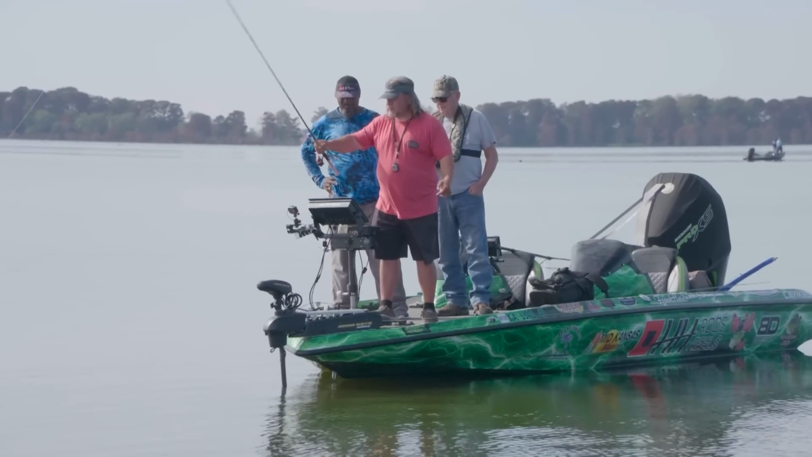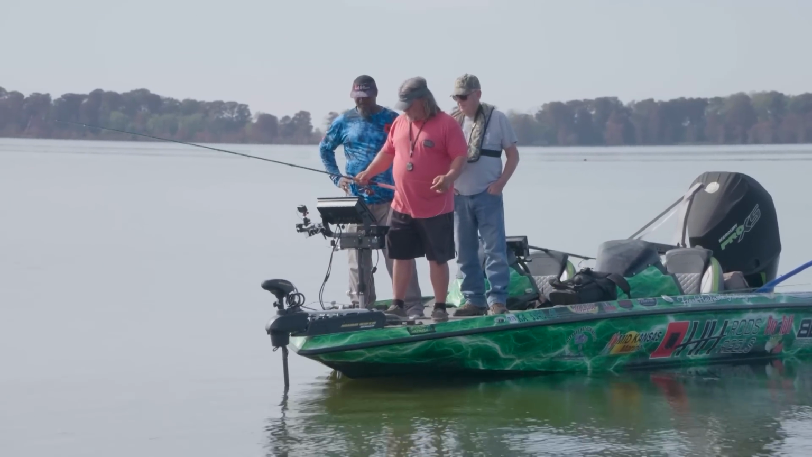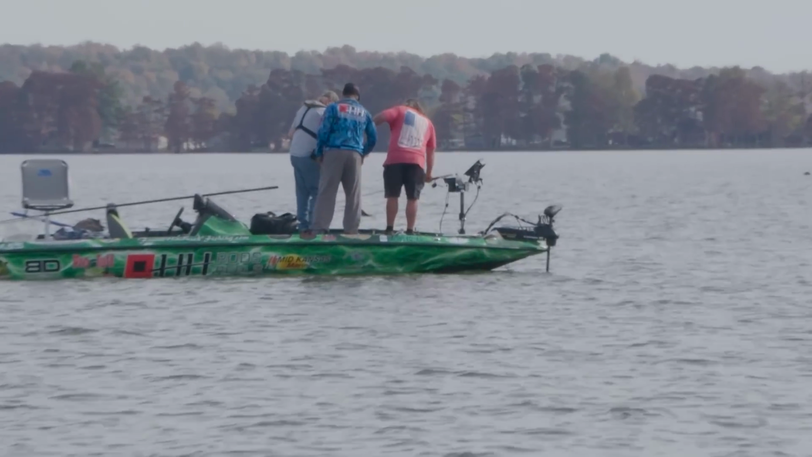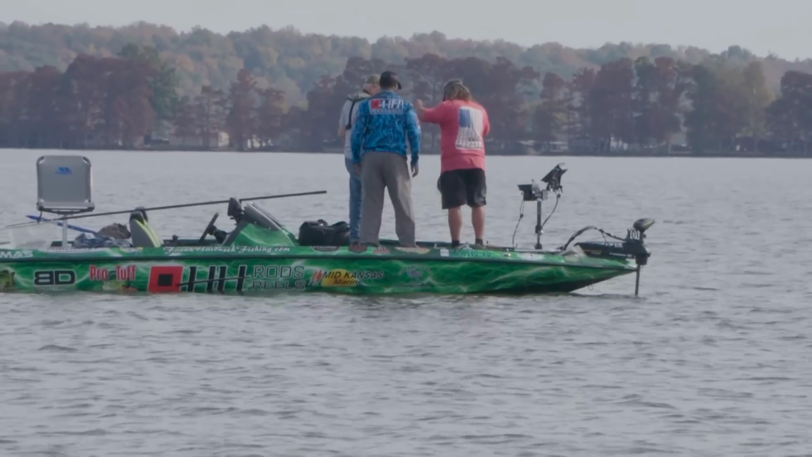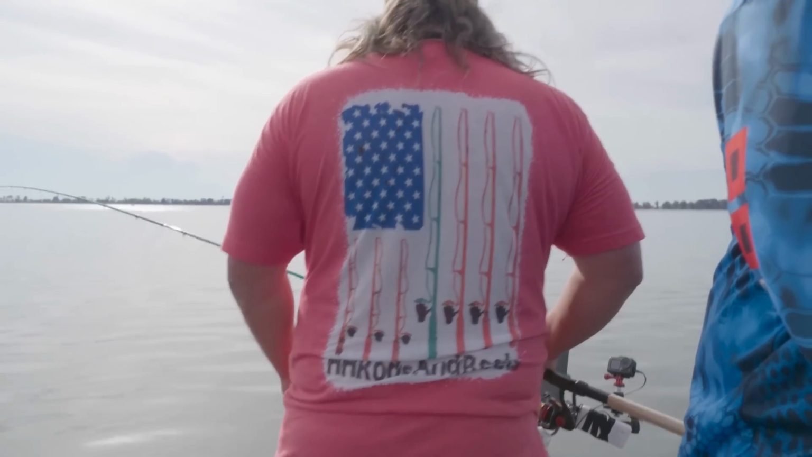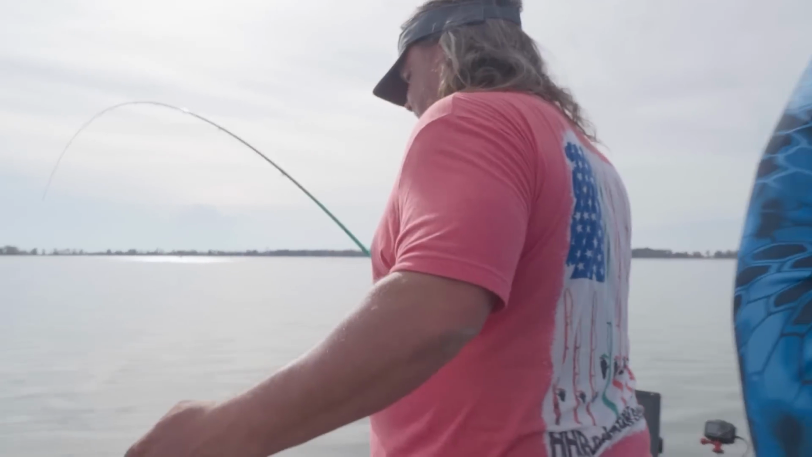I've been on so many different bodies of water these last couple of years fishing tournaments, whether it be river systems in Florida, Alabama, to big bodies of water like Grenada Lake, Kentucky and Barkley Lakes, where everything's totally different, but you can find some similarities.